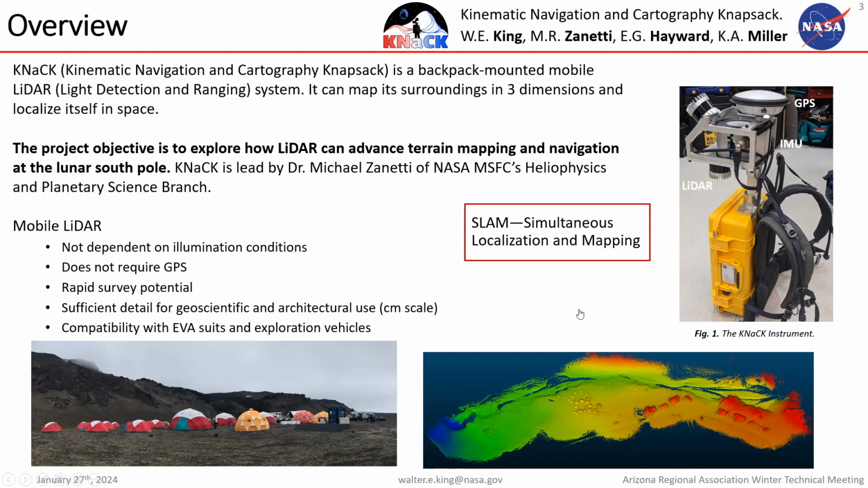This technology is great because it doesn't care about illumination conditions. It's an active source sensor, so it can see into the dark whether there's visible light or not. It doesn't need GPS. It can map very quickly, and it maps in a lot of detail. So that's great for both space exploration and cave exploration.